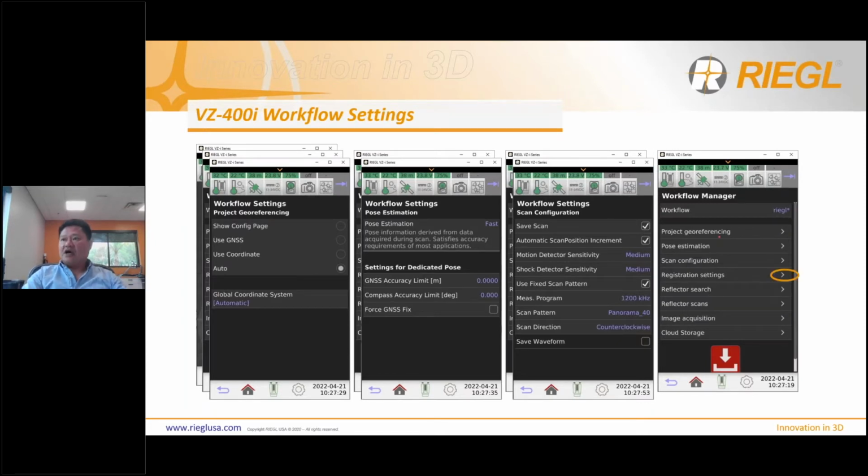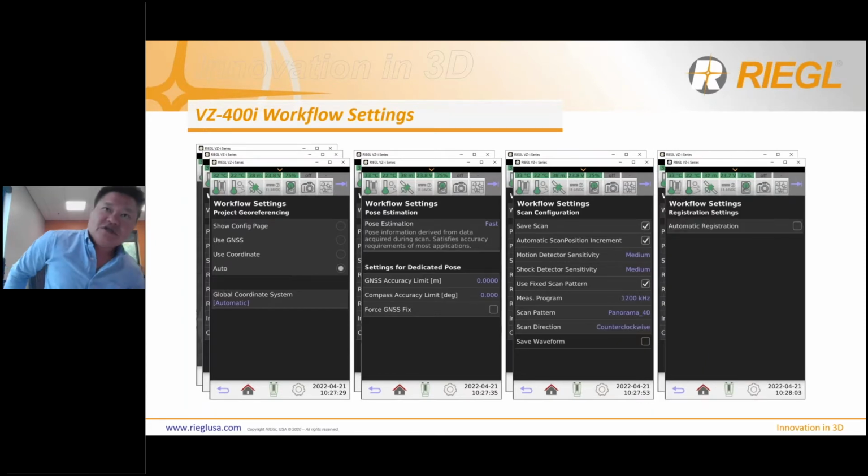The next setting is registration settings. Now, this can go both ways, right? So I like to have it so that the automatic registration is enabled by myself during each project. The reason why I like this is because sometimes you have this enabled, it will automatically start the registration without you asking.